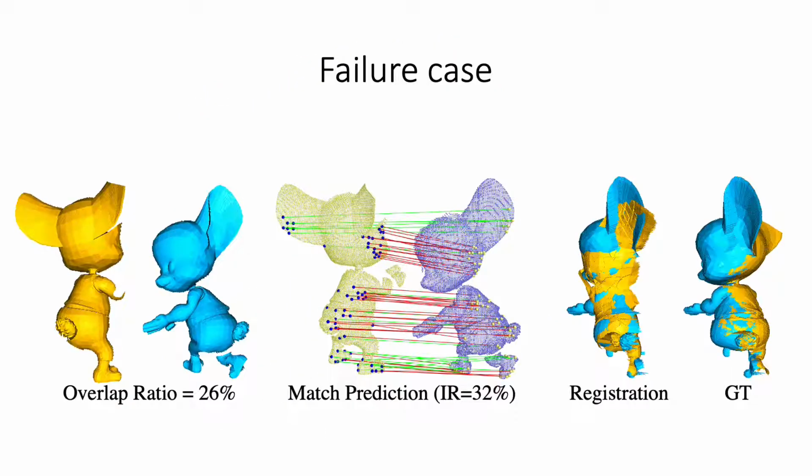Low overlapping cases are still challenging for both matching and registration. Our method fails if the point cloud undergoes non-rigid transformation and has limited overlap.